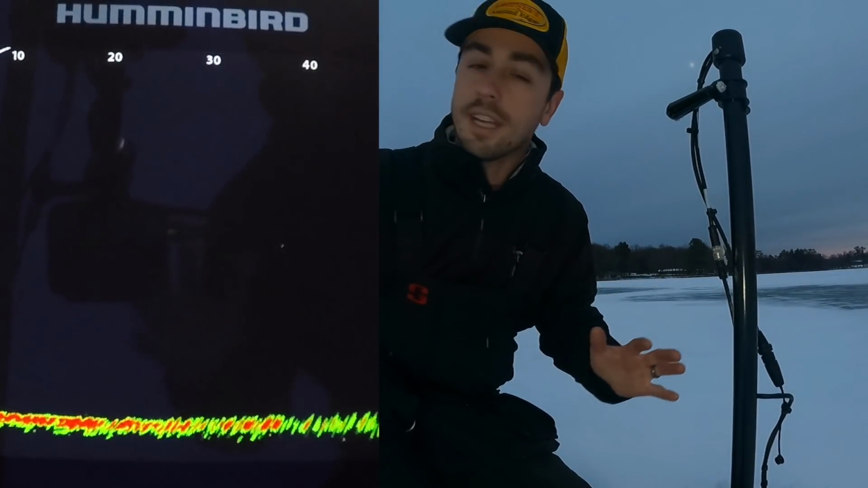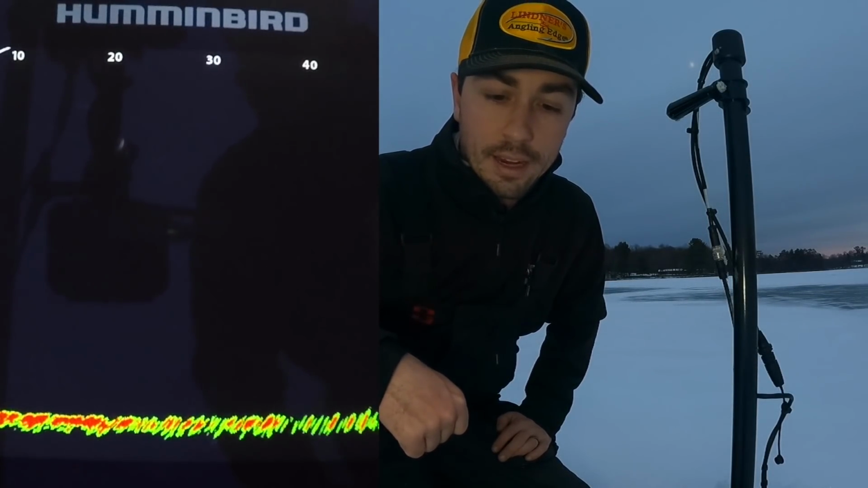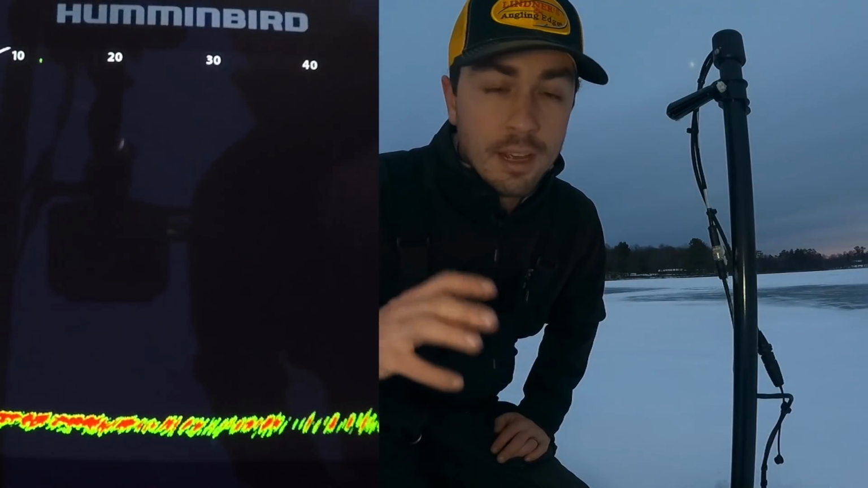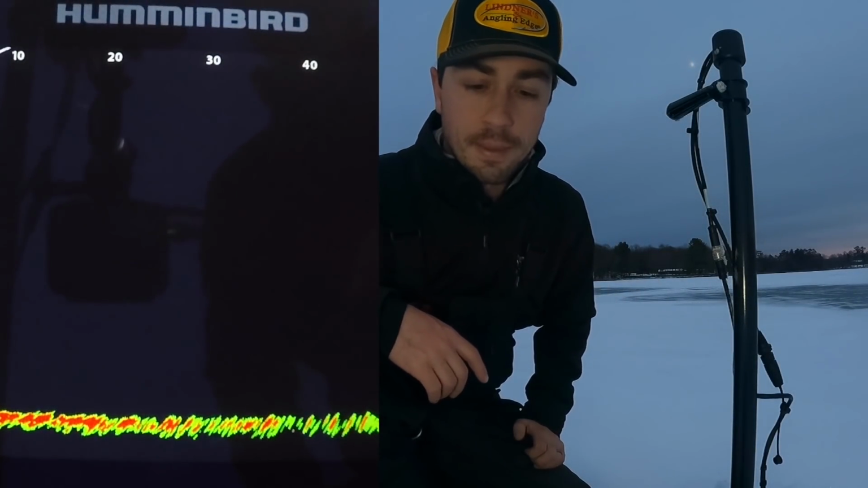You would kind of pick an area, maybe drop like 10 holes, hop around, see if you mark anything with the 2D sonar. And if not, then you might move to a different section of the basin. But this way I can kind of rule out large chunks of the basin at one time.